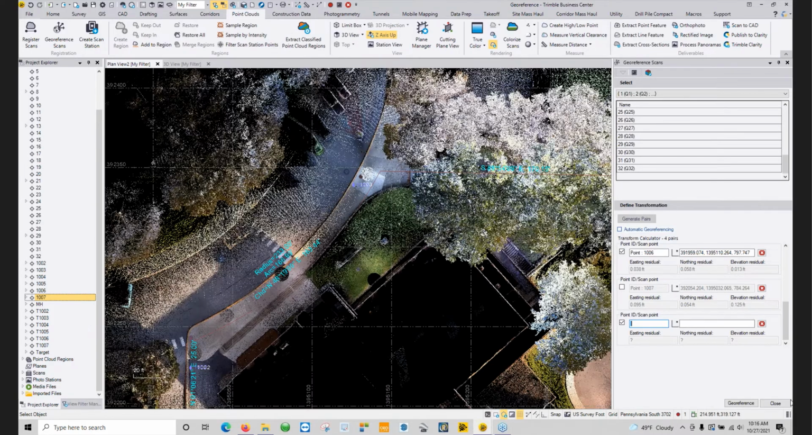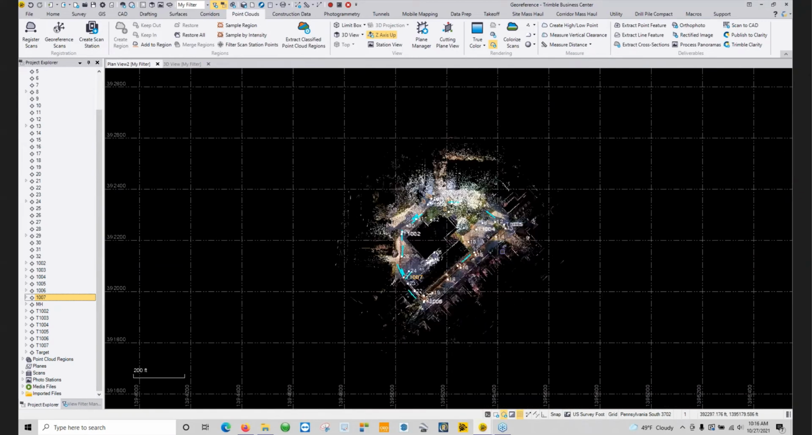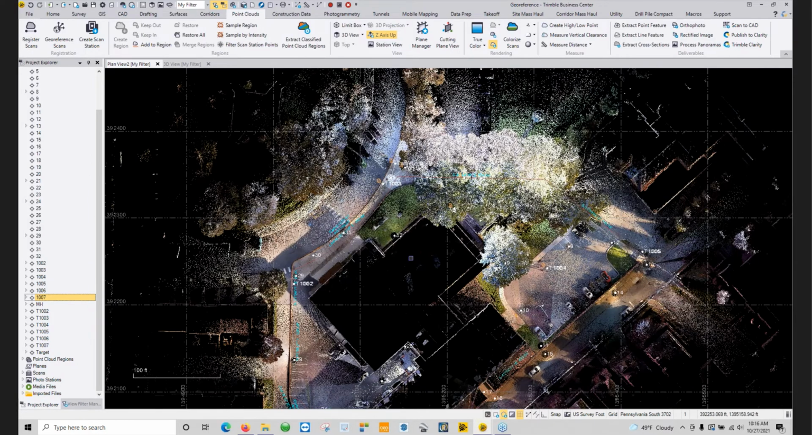If I hit close, everything should have moved over. So if I zoom extents, all of my points that I shot with my X7 all moved over as well. And now we're properly georeferenced. And we can check that.